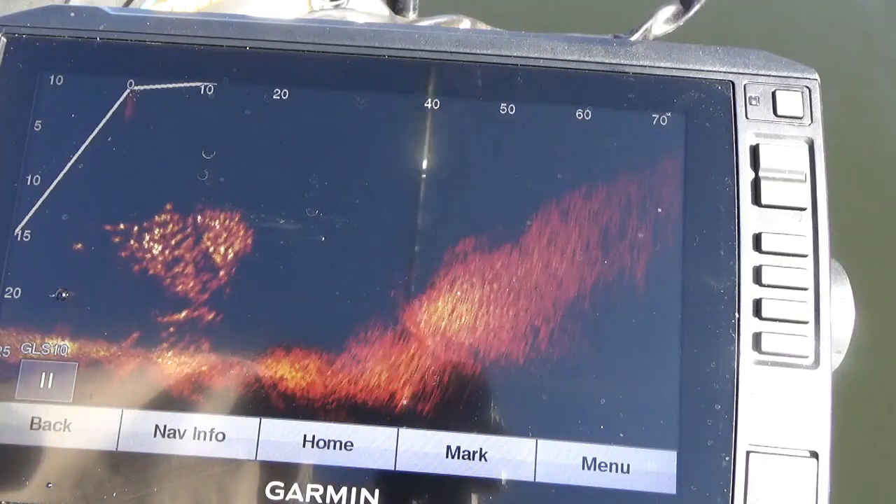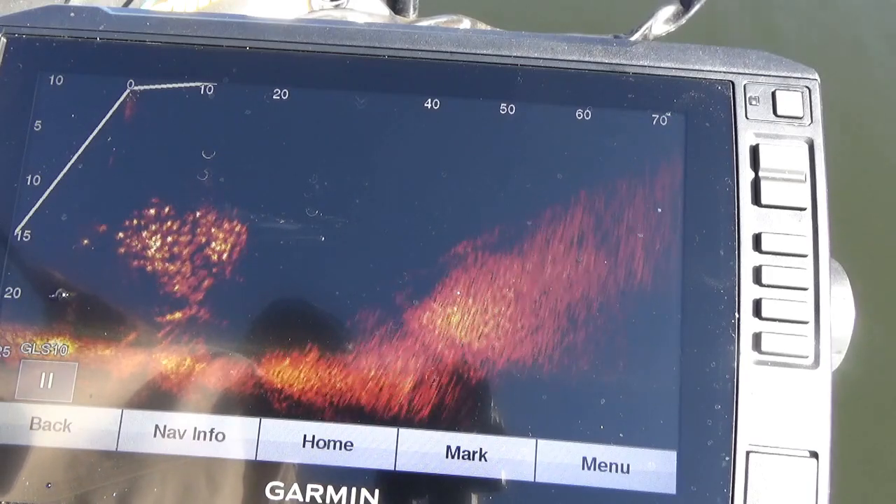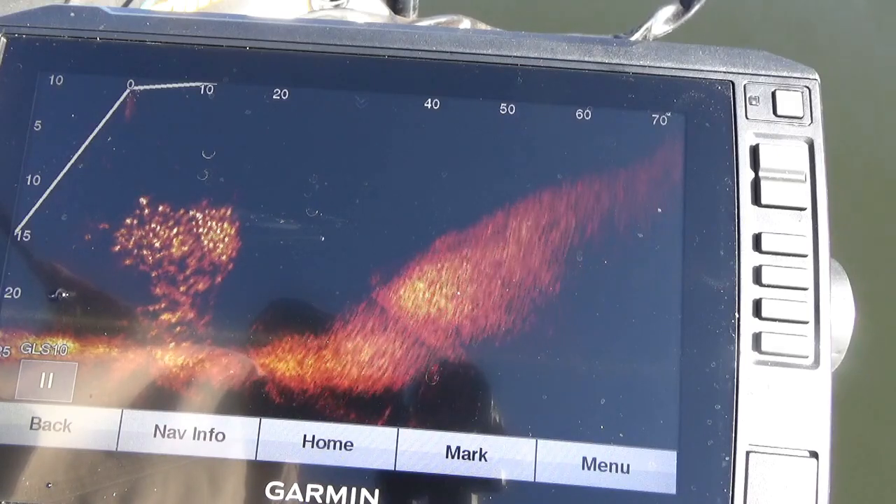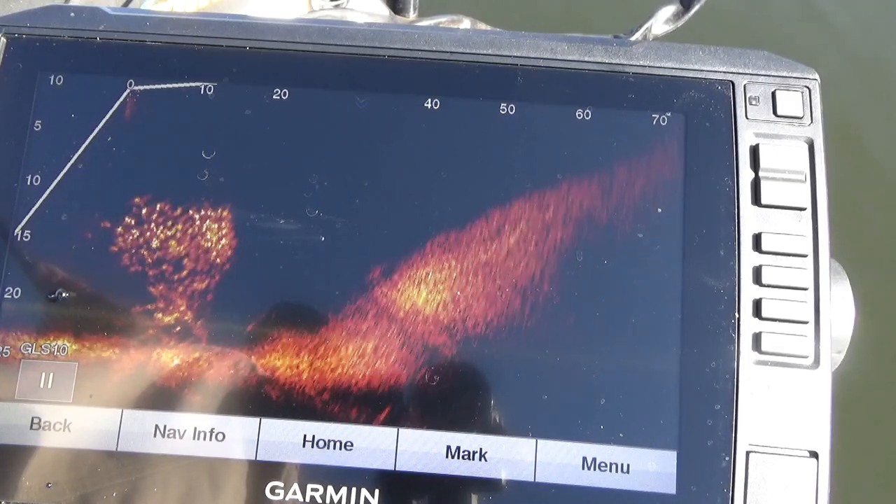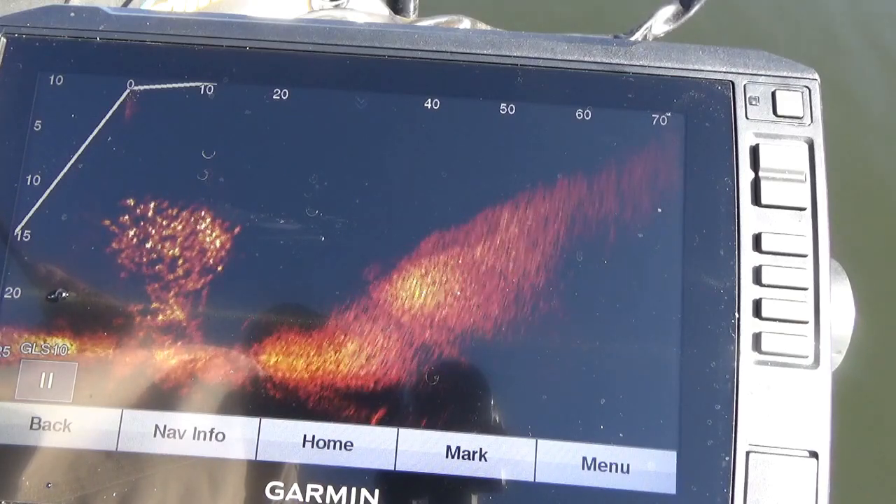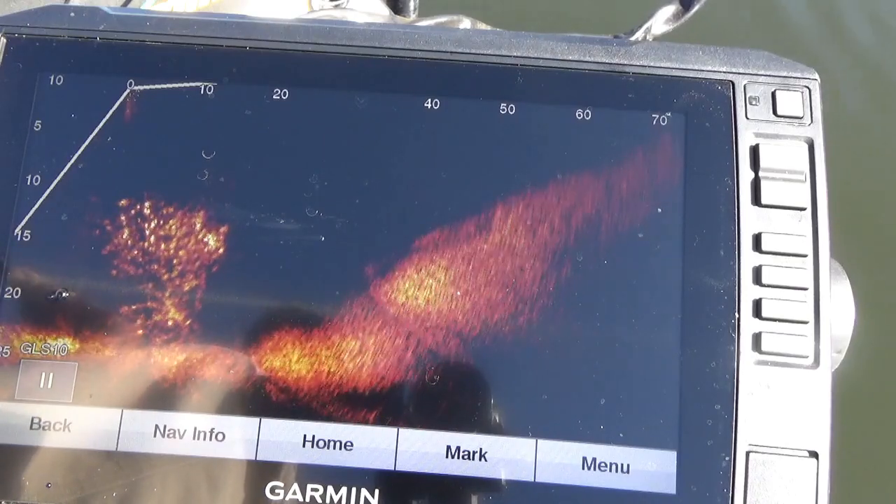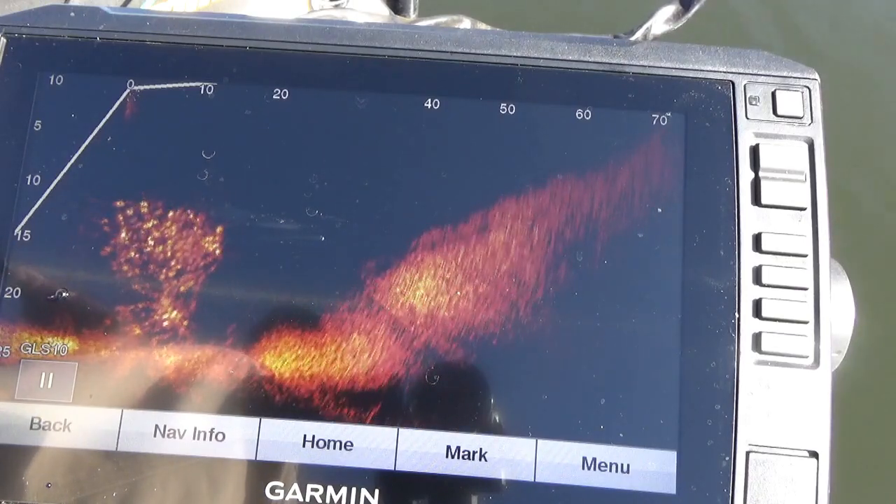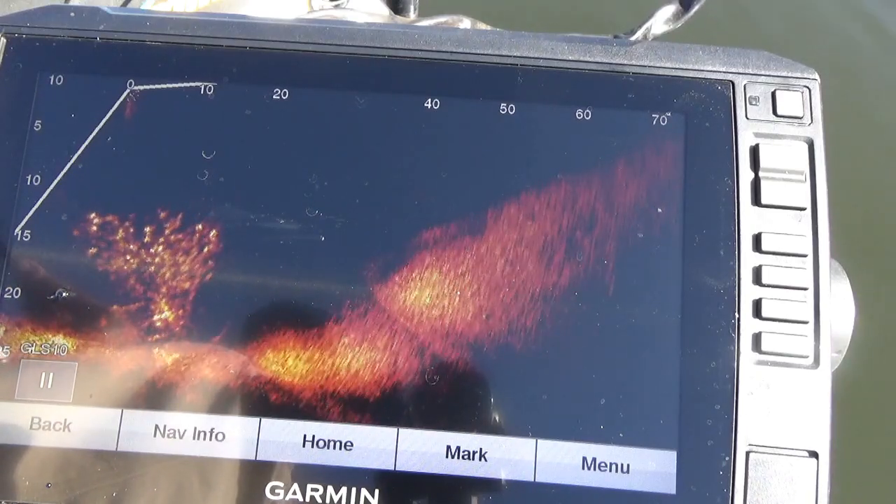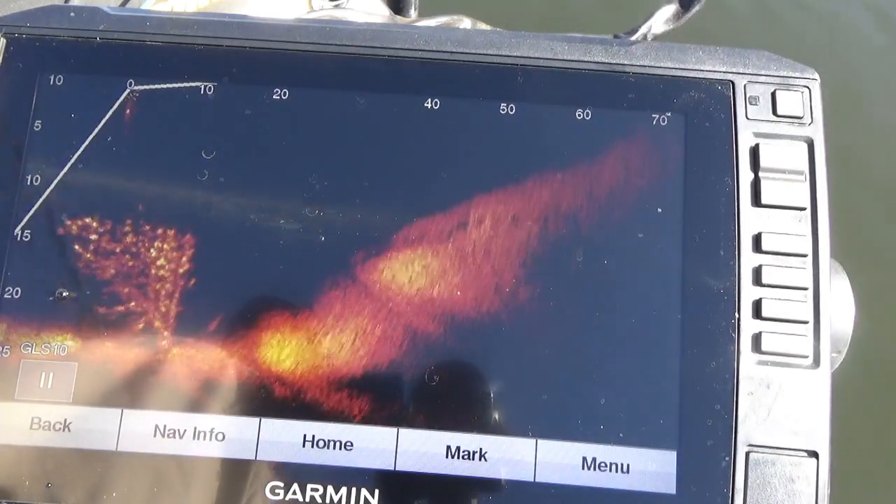I'm pitching out in front of the boat, counting the lure. 1, 2, 3, 4, 5, 6, 7, 8, and it's right at 11 feet. And I'm just going to allow it to fall right through those crappie, and I'm just barely moving it. And I got bit a little bit. He hit at it again, but did not take it.